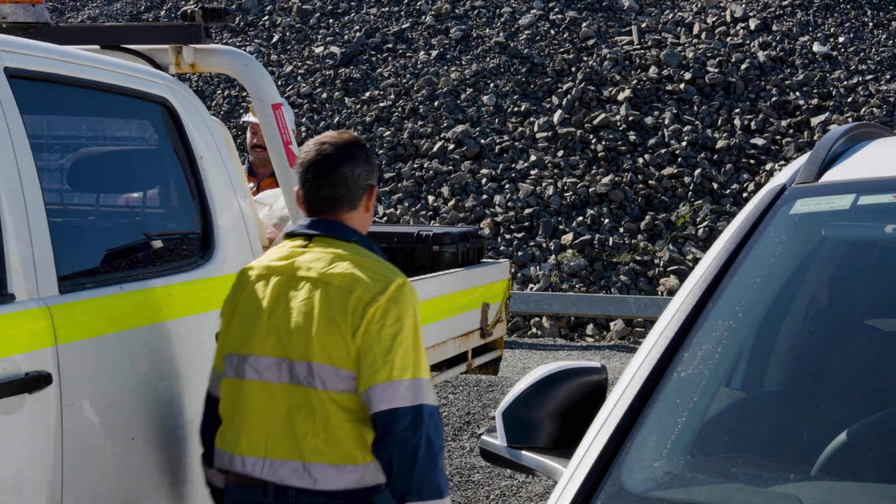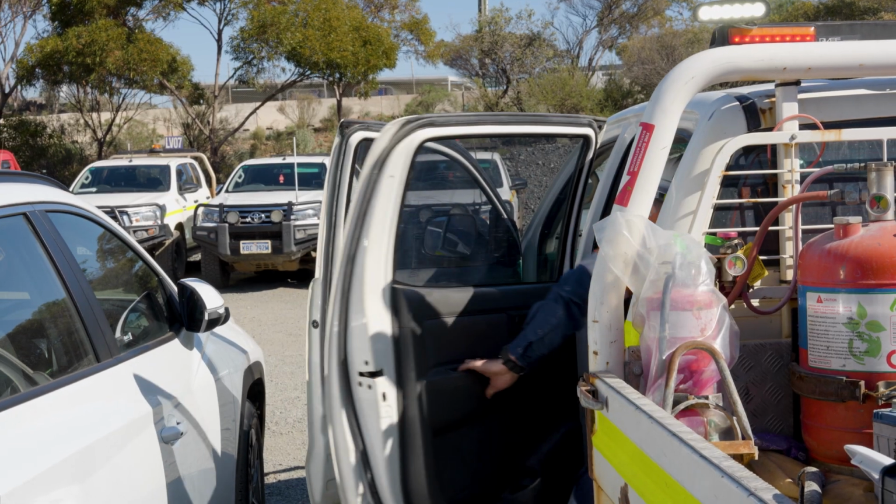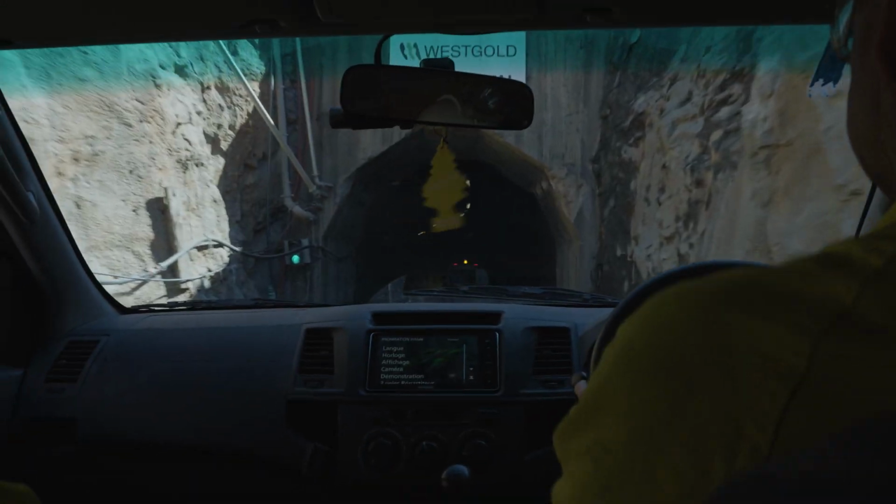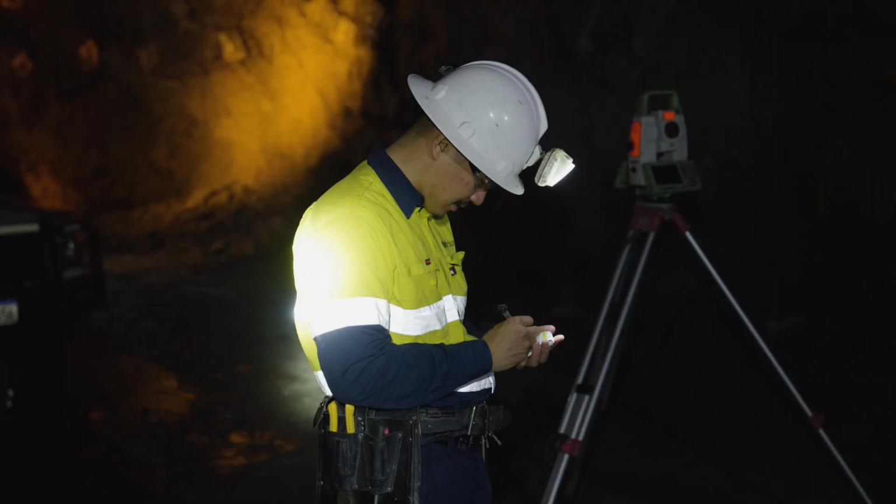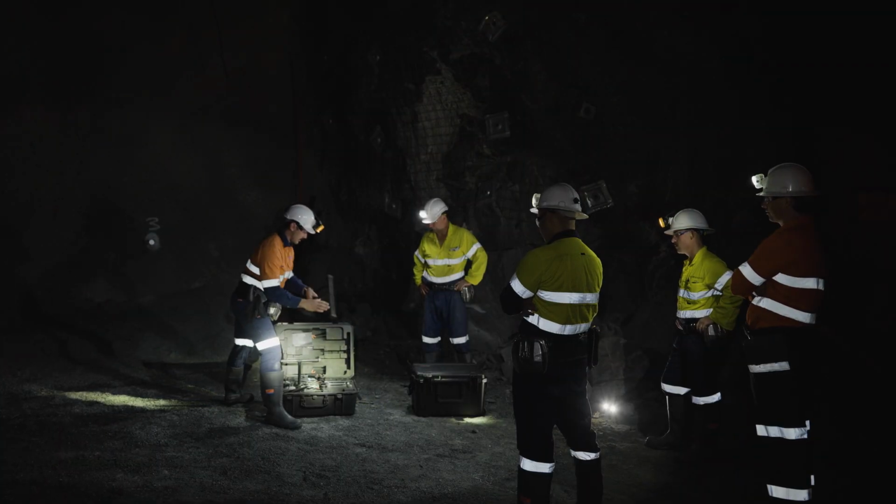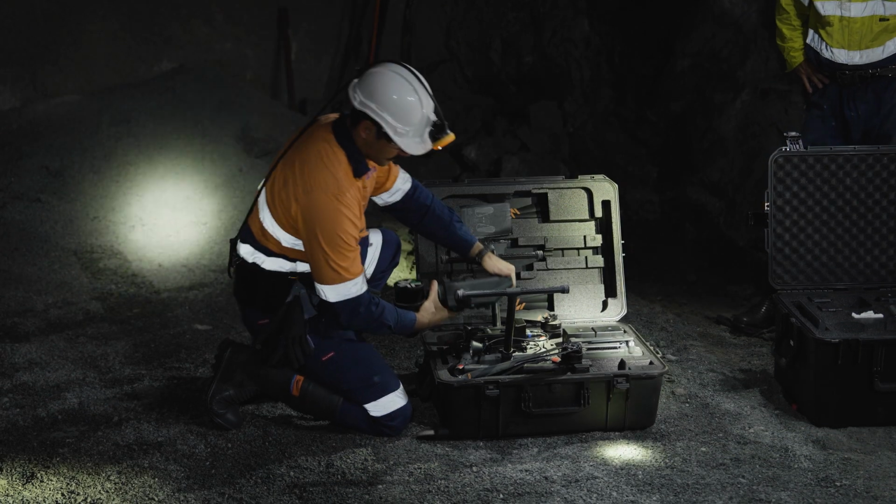Once accomplished, the team travels underground to put the theory into practice. Traditional survey being one of the most dangerous jobs underground, with surveyors constantly just behind the bund scanning the stope with a CMS. This is exactly what Westgold wants to change. We can now pick that up.